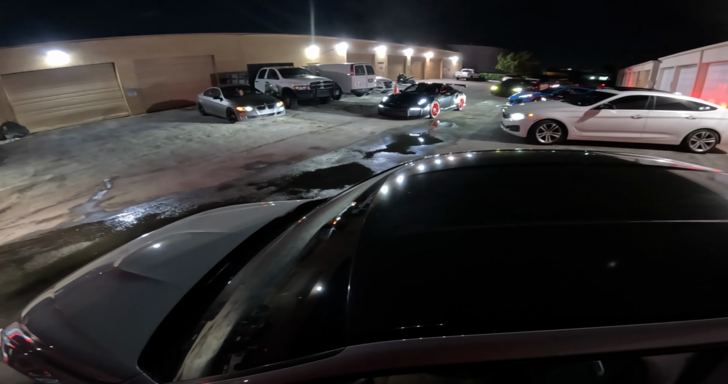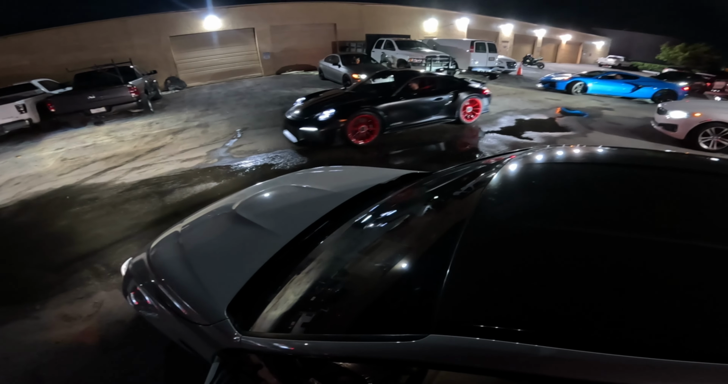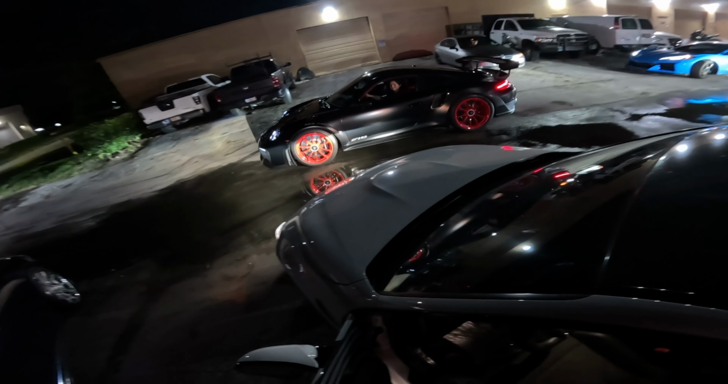Ready for the cruise. Look at the 48. Look at the GT2 RS. Ready for the drive. Look at the Porsche. Look at it. Z06. Let's go, baby.